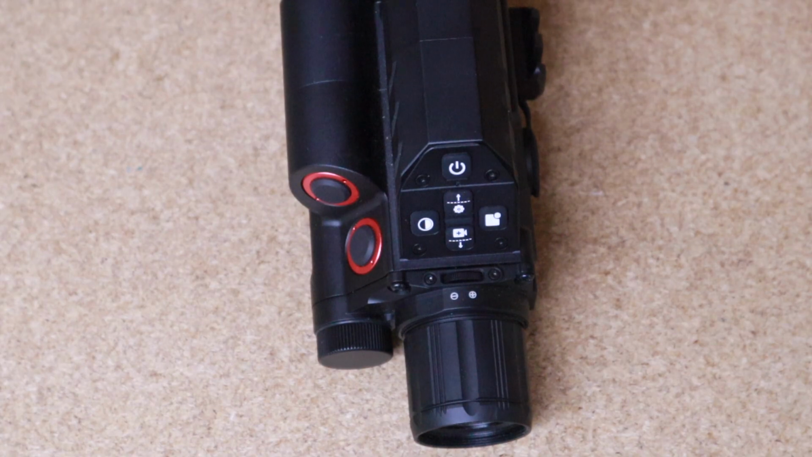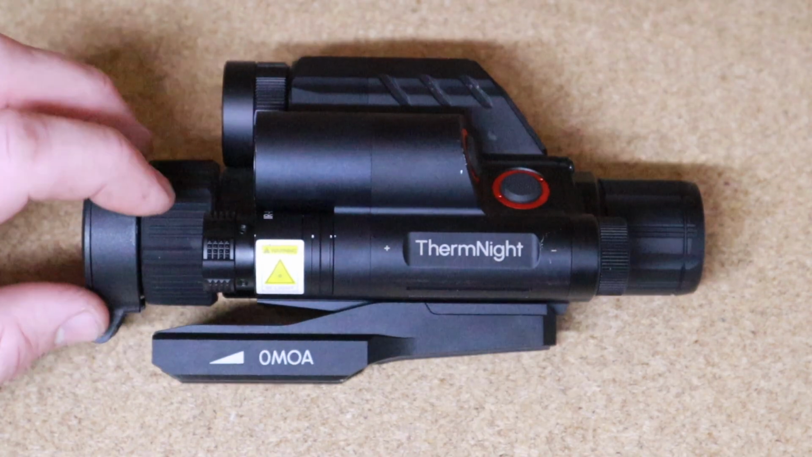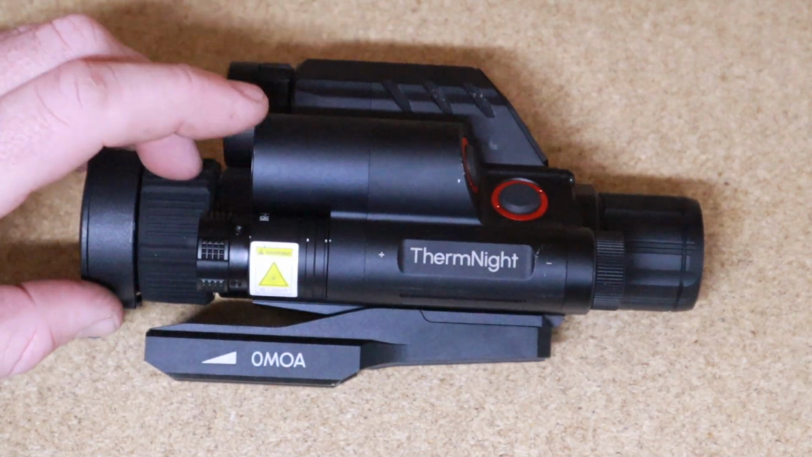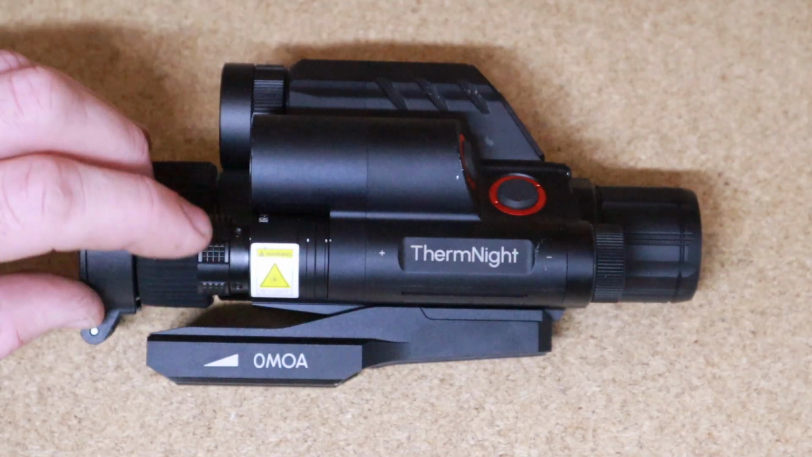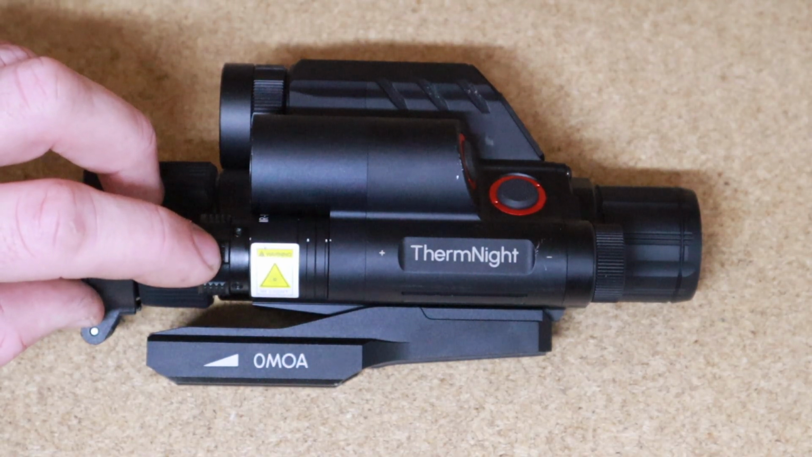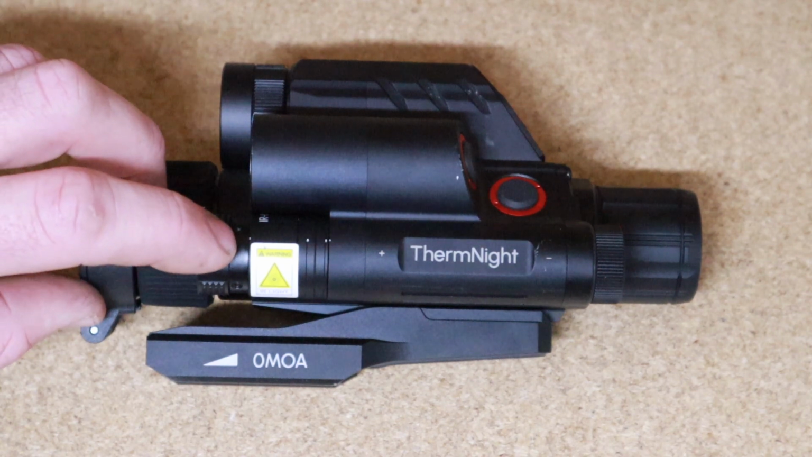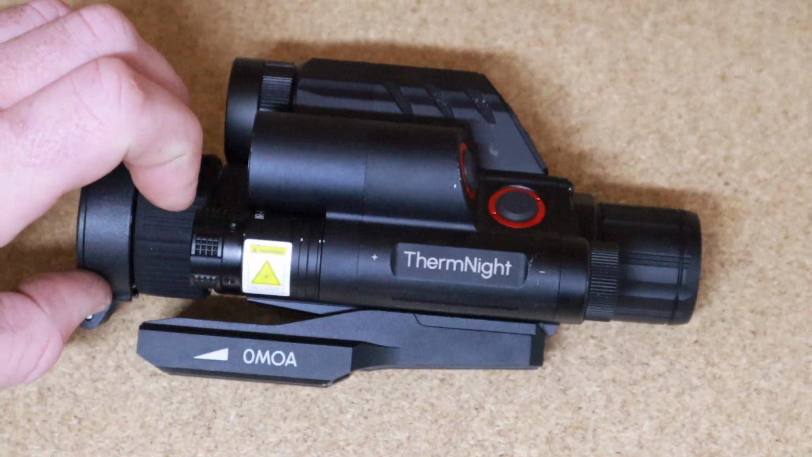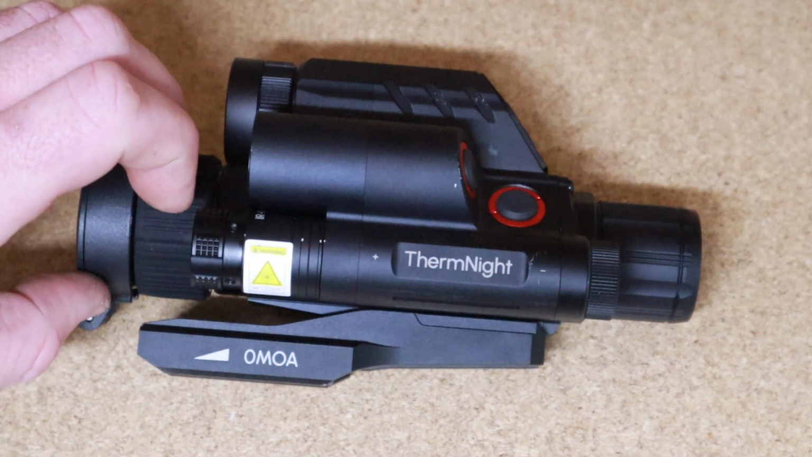There's 2 red buttons on the side there. So we have the LRF button and we have the IR torch button. All right, so this one here is your IR torch. This here is your LRF. On the torch here, we have this ring, which you would turn to change from spot to flood. It's a very, very good torch. As I said, go and look at the other video. I'll touch more on the night vision stuff there. That's your LRF, and I'll talk about that in the other video as well, so go and watch that one.